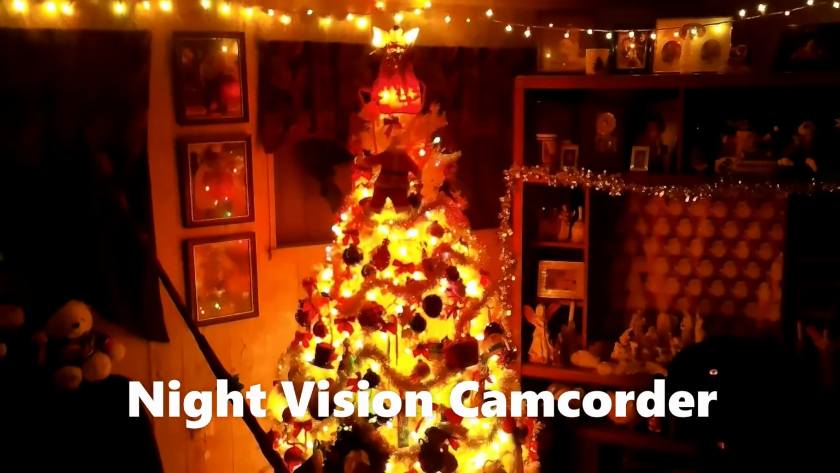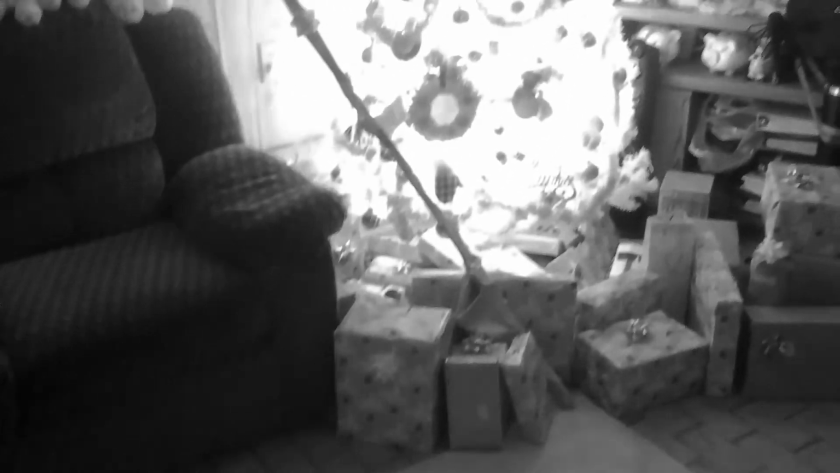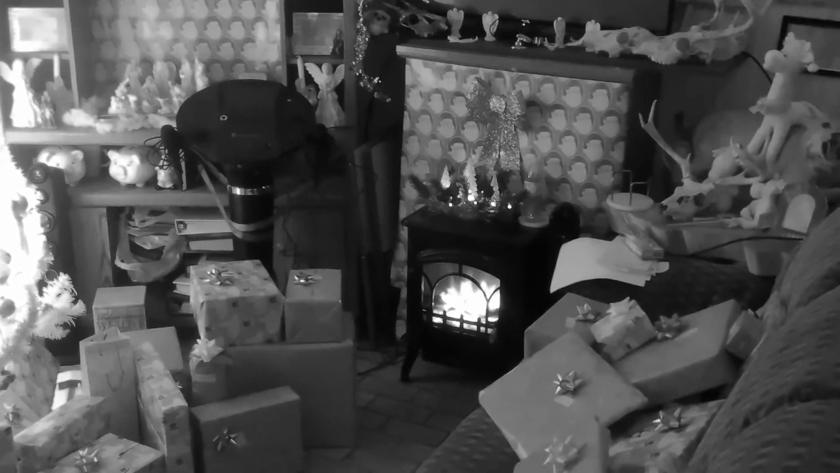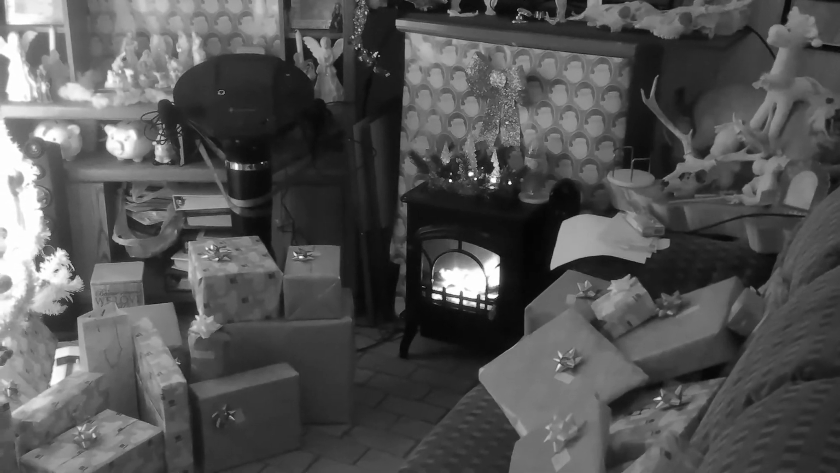Alright, so I'm just doing a comparison video with the new thermal camera, the AGM thermal camera. This right here is the camcorder with the night vision. And that's with the IR light on. Just the camera IR light. Okay, and that's with the camera IR light off.